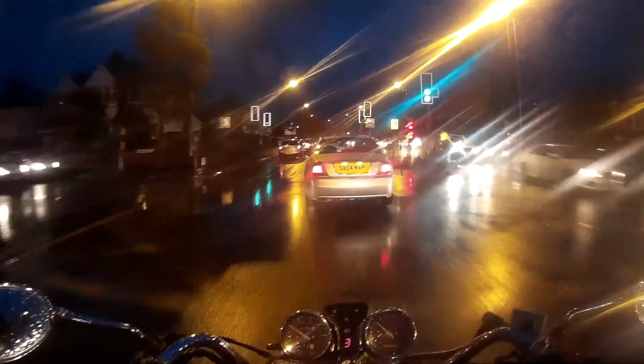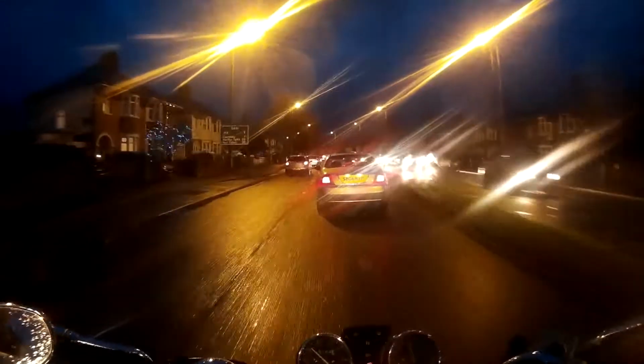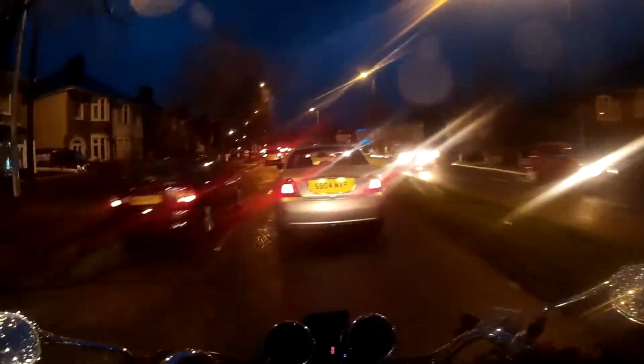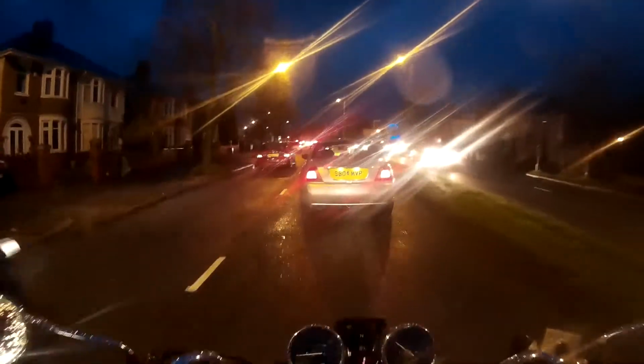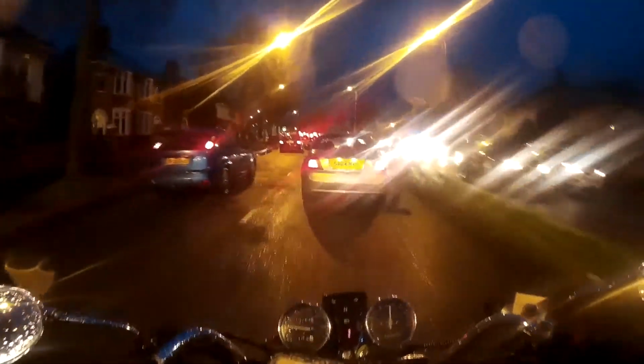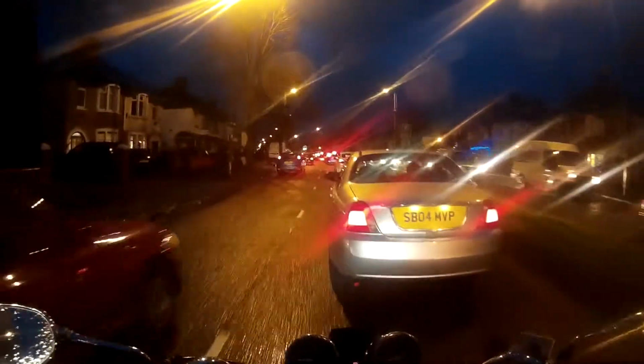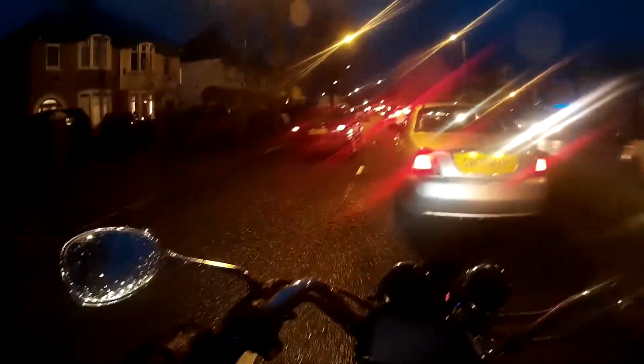We weren't going to start filtering through when they went onto green because, wow, it is really windy. That's not why I wasn't going to filter through. I just mean, when it's on green and they're starting to move forward, the last thing they're going to be looking for is a guy coming up on a motorcycle up the side of them. Or at least if I was in their situation, I would be considering that because I'm a motorcyclist, so I would expect that, but if I wasn't a motorcyclist, I wouldn't be expecting that, would I?